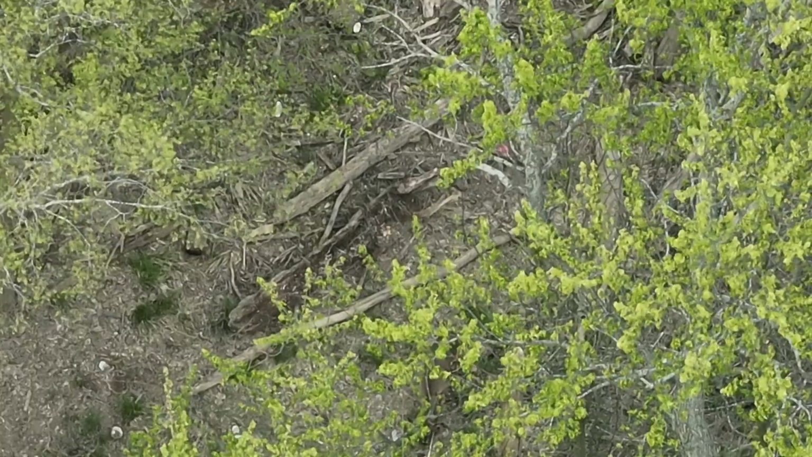But 320 feet up, moving back and forth from the zoomed camera to the IR camera to just make sure I stay pinpointed on the deer. And that's one of the beauties of the DJI. It's a great tool.